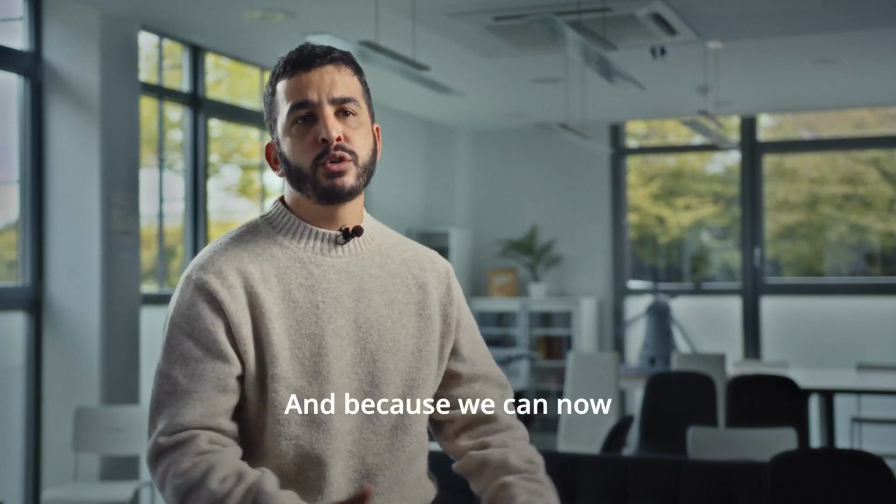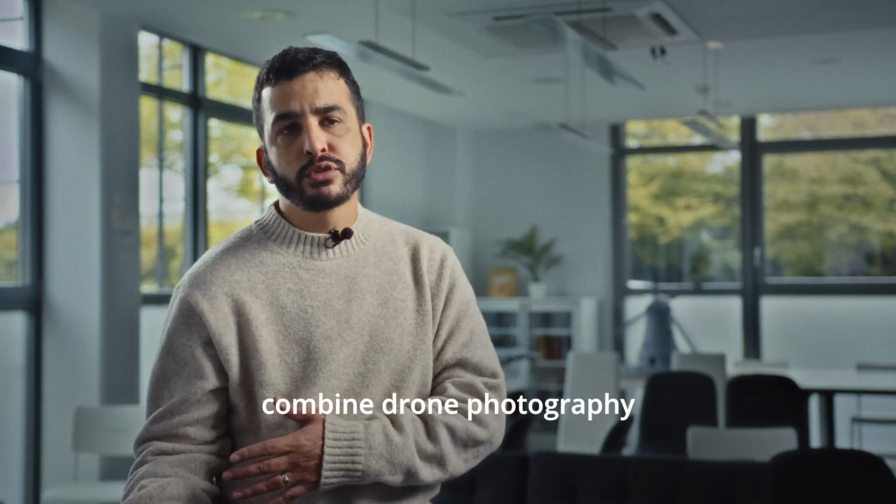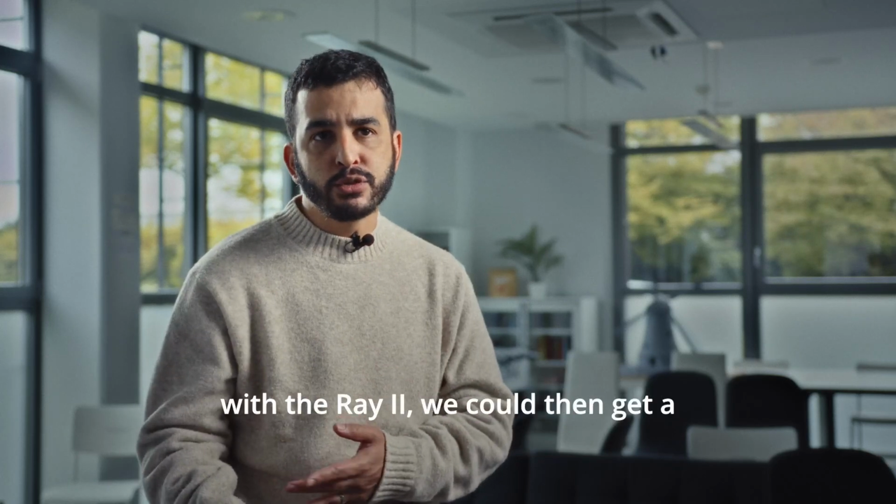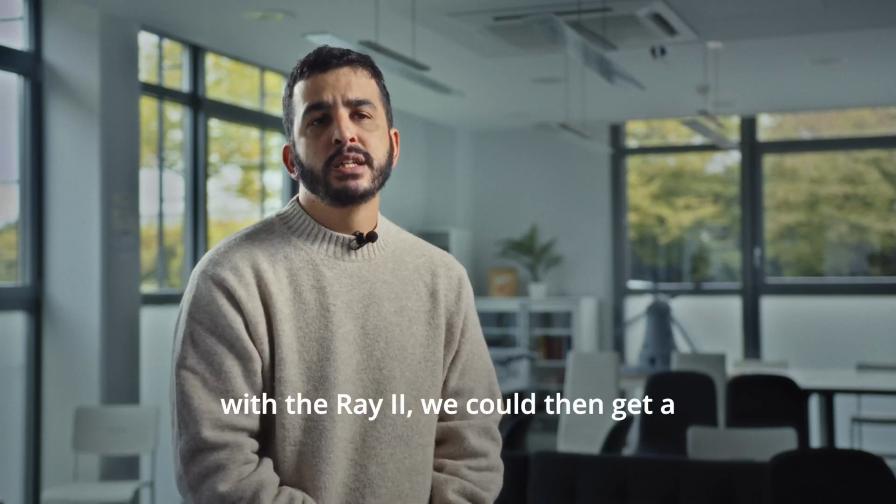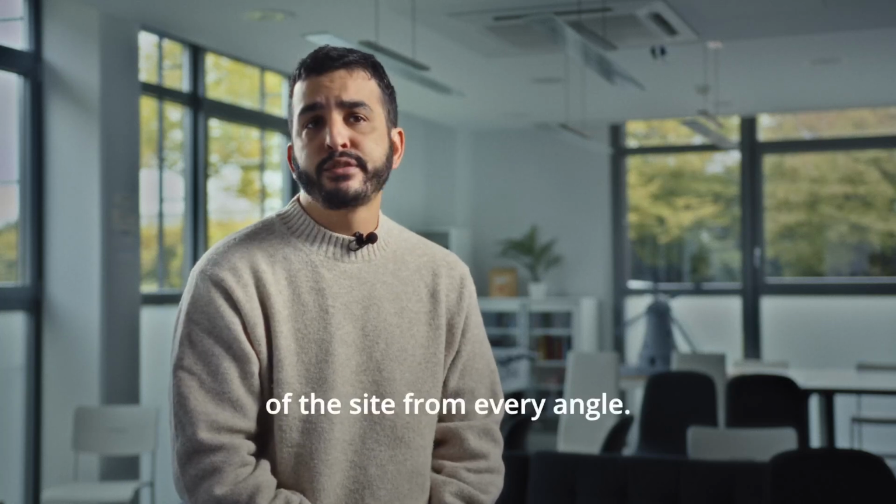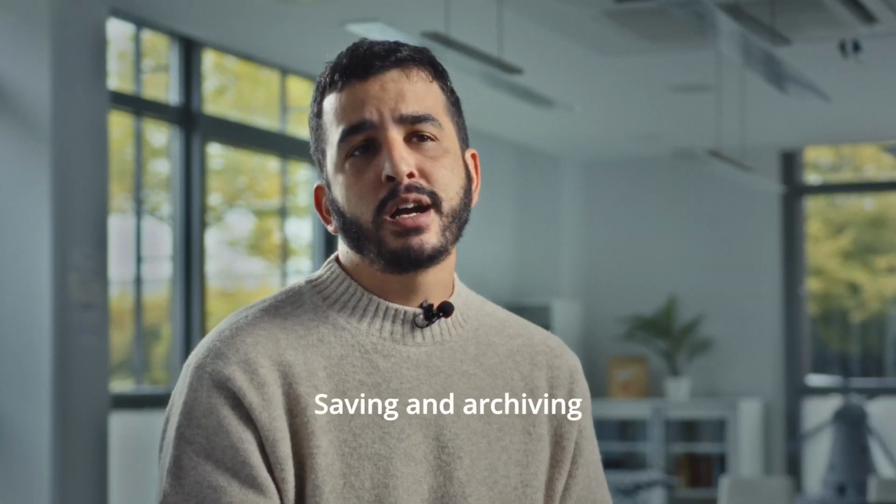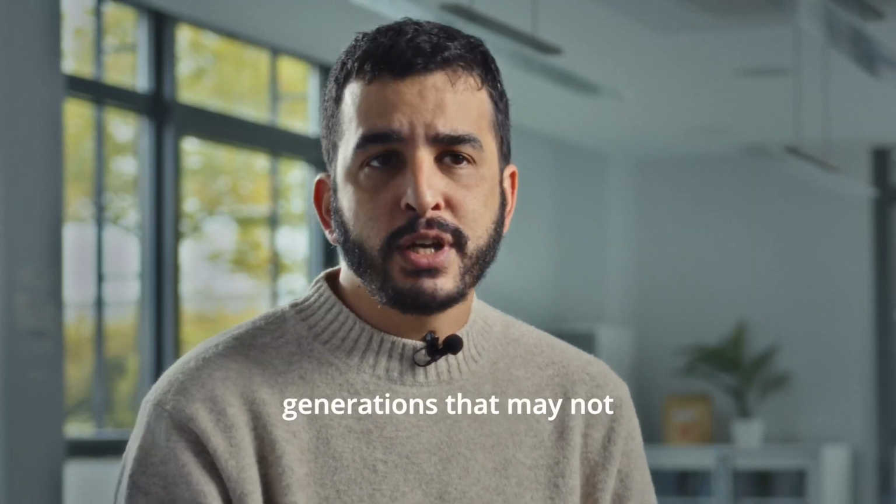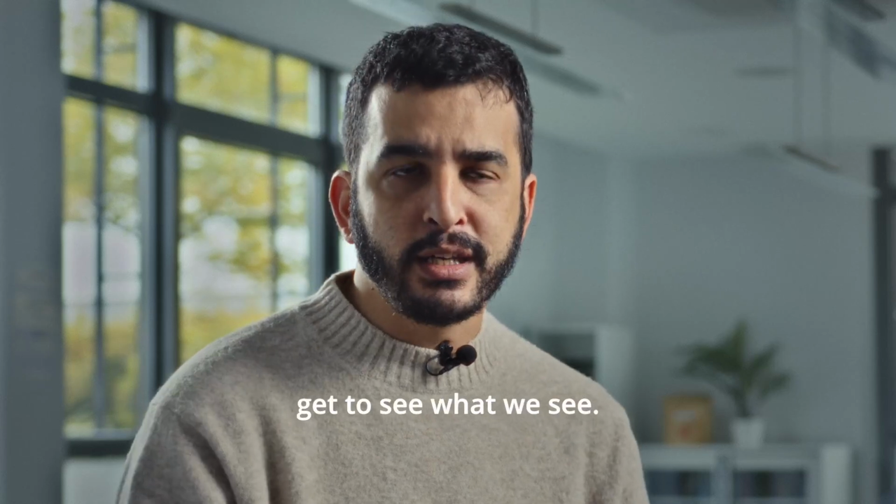And because we can now combine drone photography into photogrammetry and then easily combine it with the Ray II, we could then get a pretty good rendition of the site from every angle. Saving and archiving and making accessible the kind of good things that we have in our country, keeping them for future generations that may not get to see what we see.